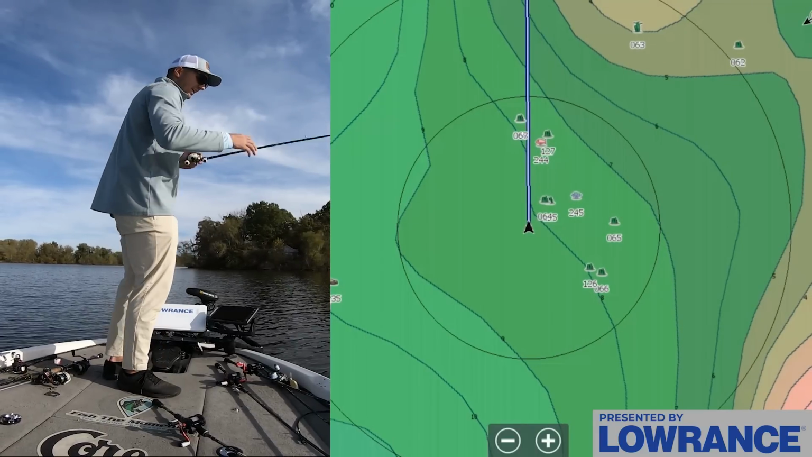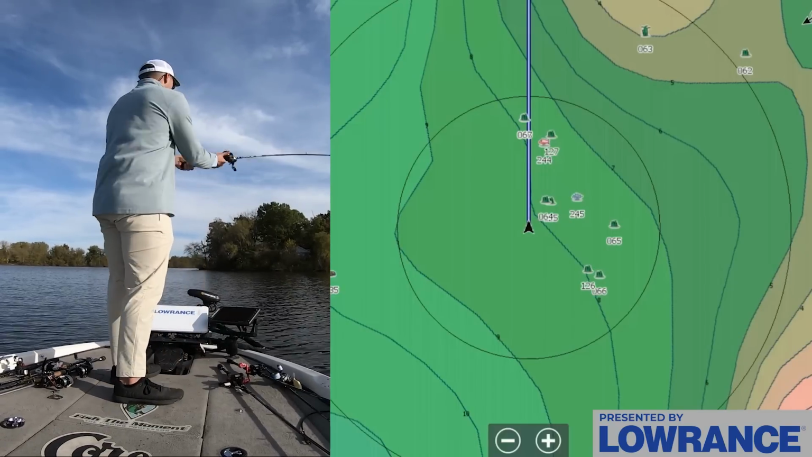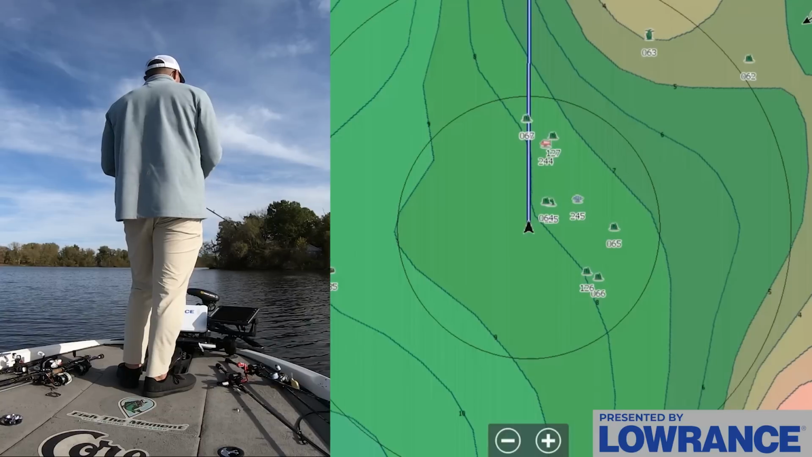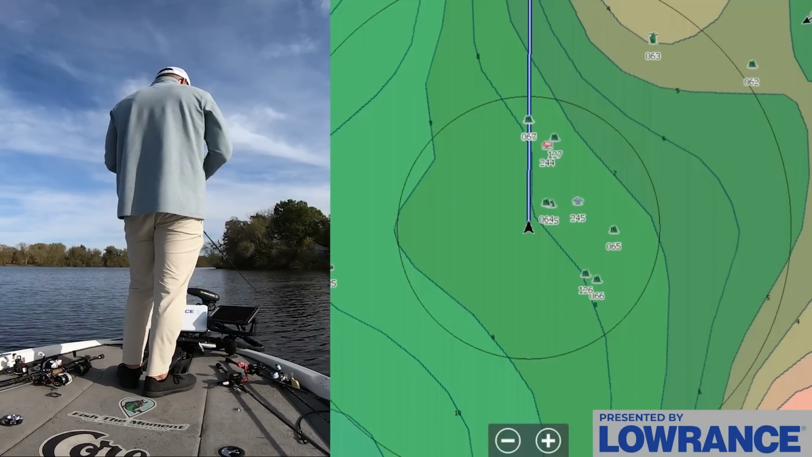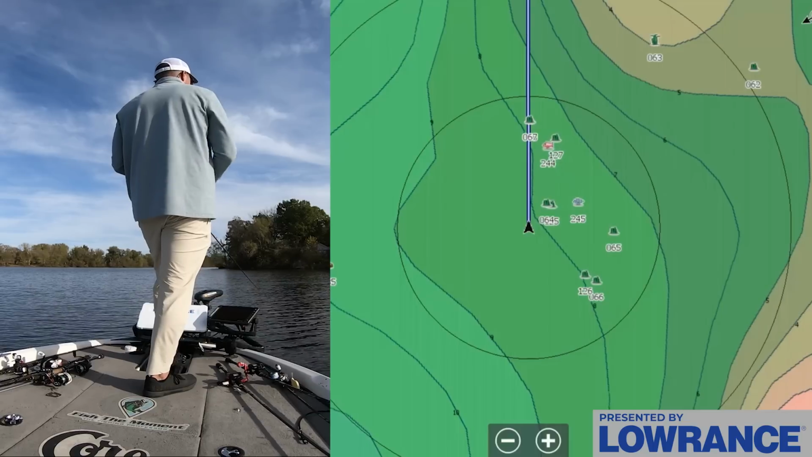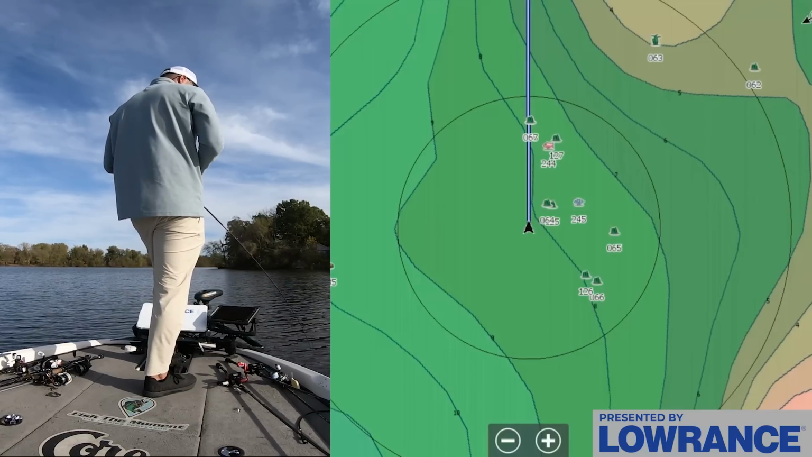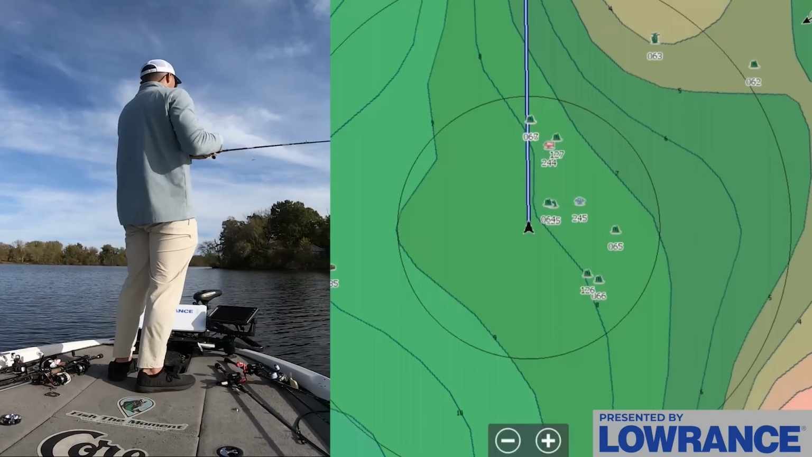I'll try cranking it, I guess. Probably gonna come back with a bunch of slime. Sometimes those slimy brush piles will have fish around them, but I never really get bit out of them, even though I might see fish around them. I never really get bit out of the slimy brush piles. Don't know why some brush piles get slimy and others don't, to be honest.